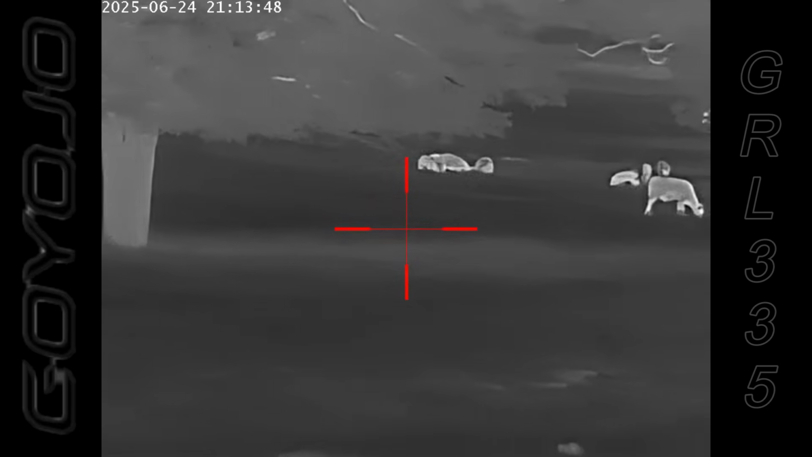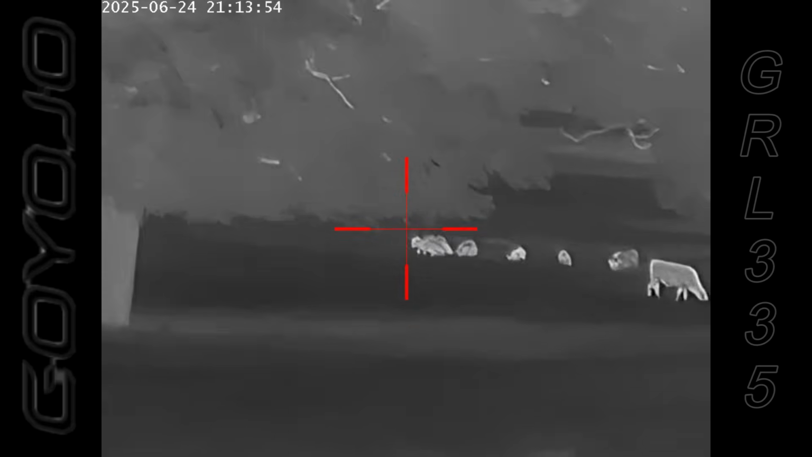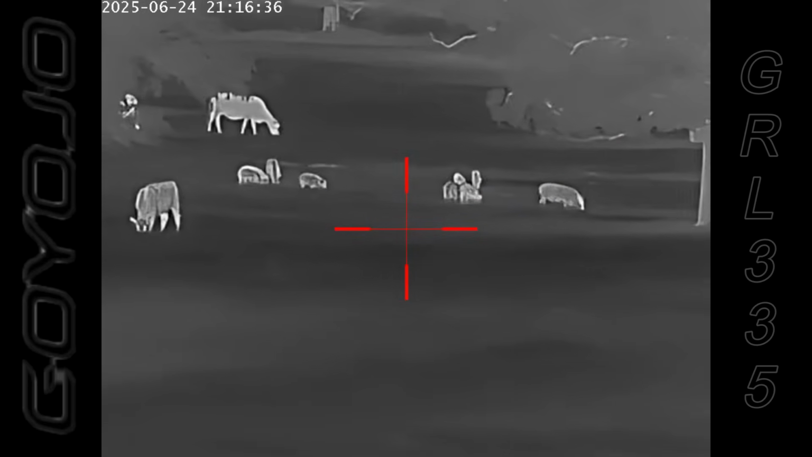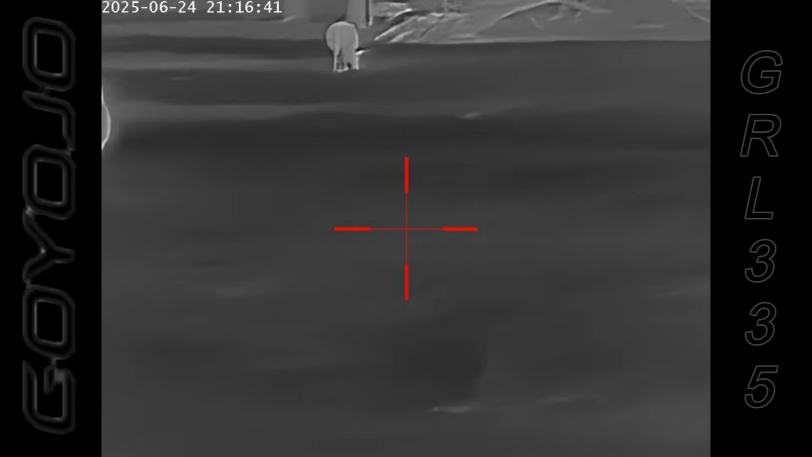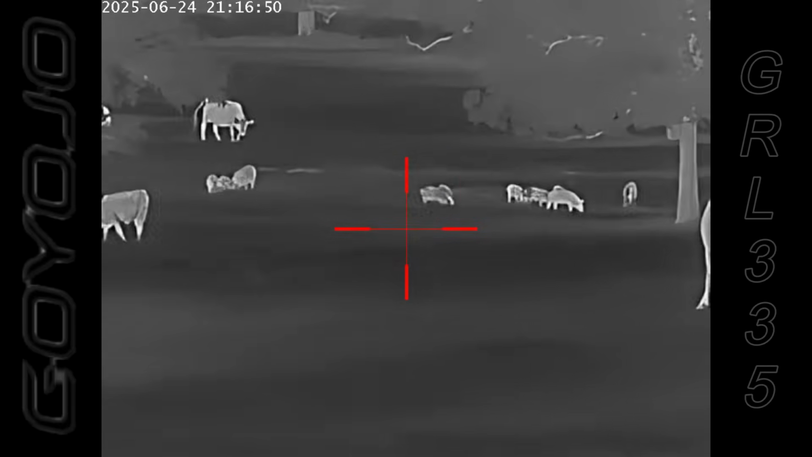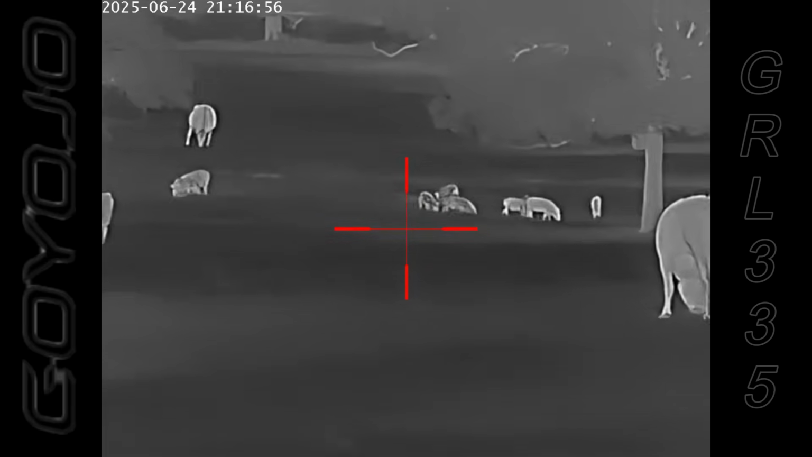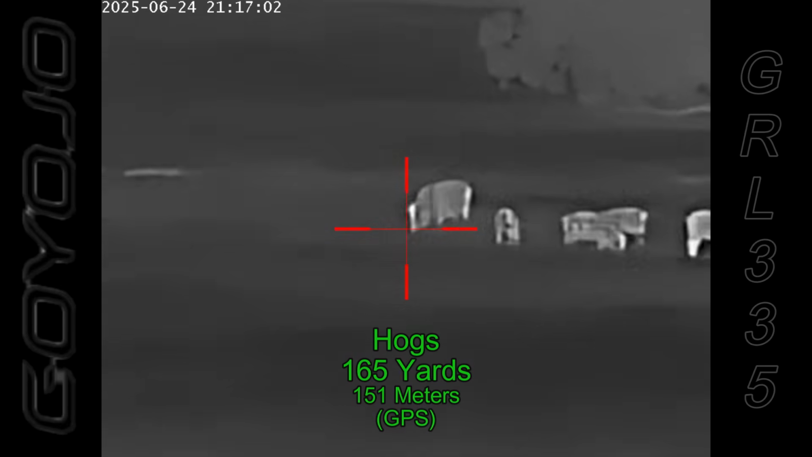And I do a quick scan around looking for any rambunctious cattle. Anything that might want to run through my field of fire unexpectedly. And all the cattle seem very calm at this point. Move up one more time. No problems with the cattle. I've got one to the close front right, and to the far back left, and to the far left. So I've actually got a nice shooting lane between the cattle. And that's what I'm going to take advantage of right here.